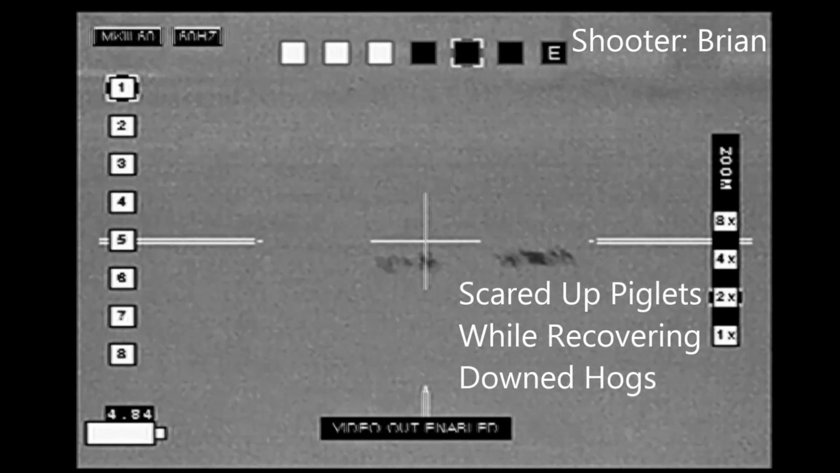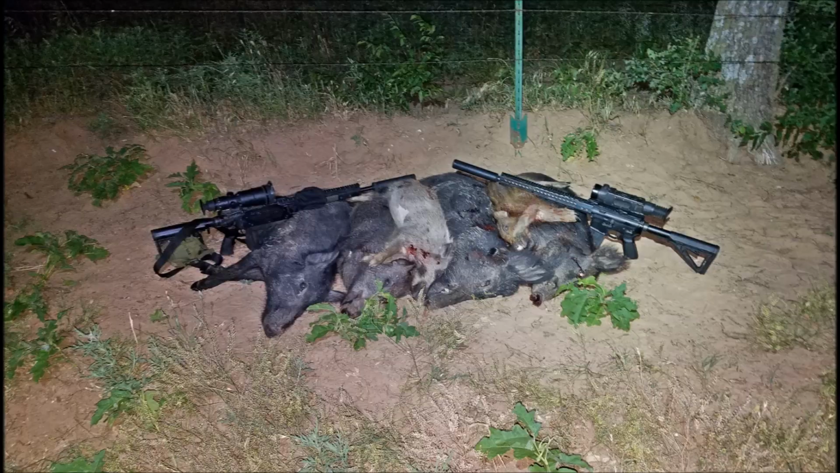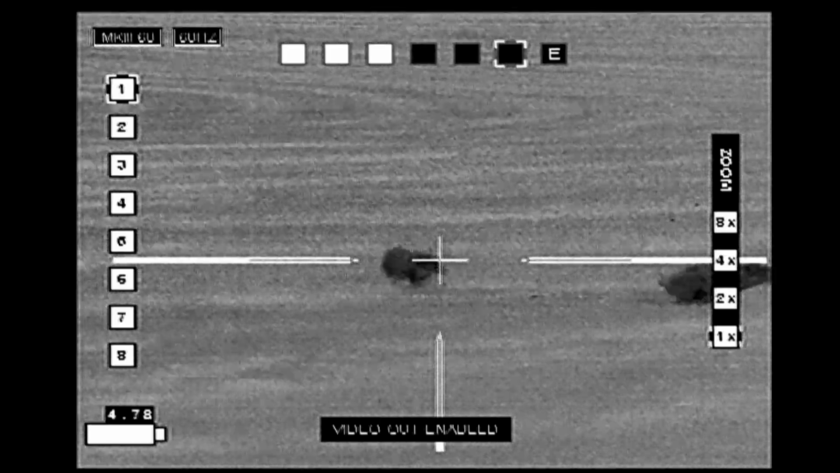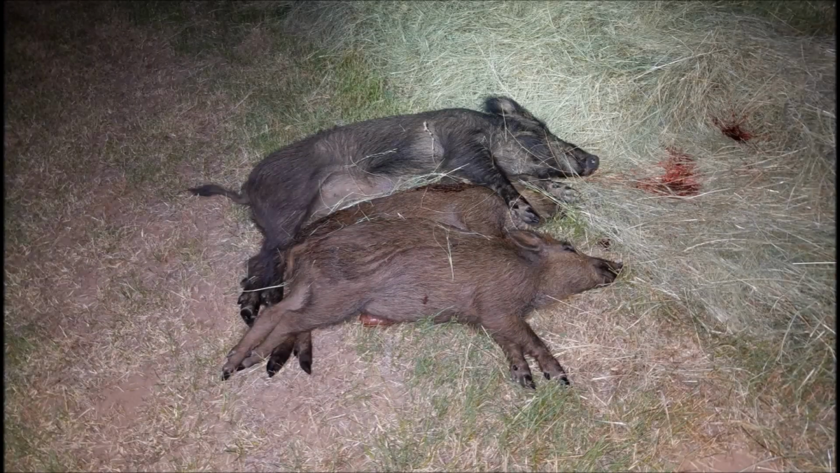We started looking for hogs when we scared up these piglets. We managed to get one of them as well, with a total of 6 out of this group for the evening. We got busted and the hogs were already on the move by the time we started shooting here. All the hogs running in Dave's direction. And he ended up with 3 hogs, male, female, and 1 unknown.